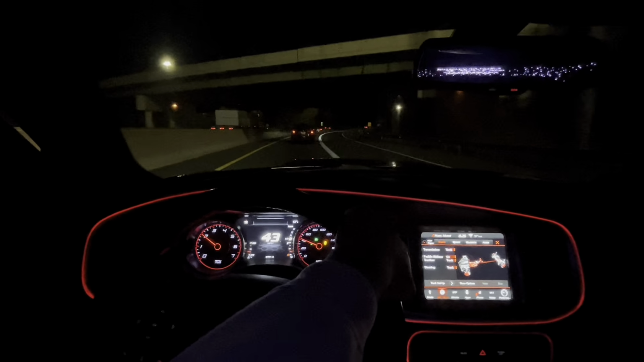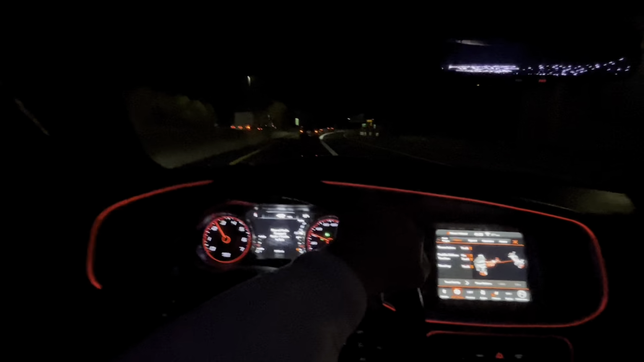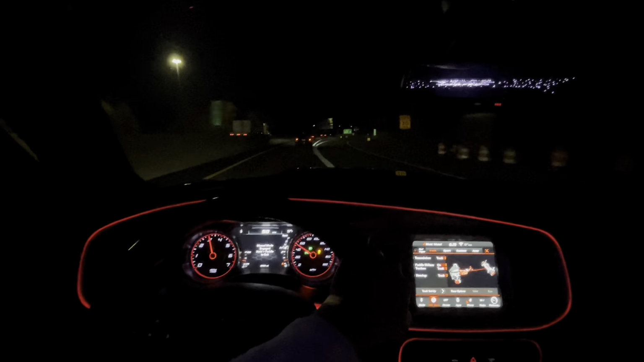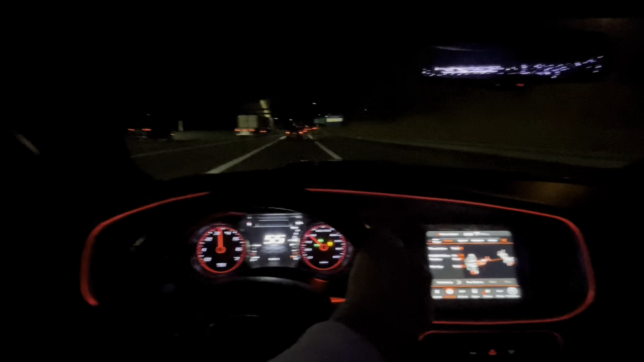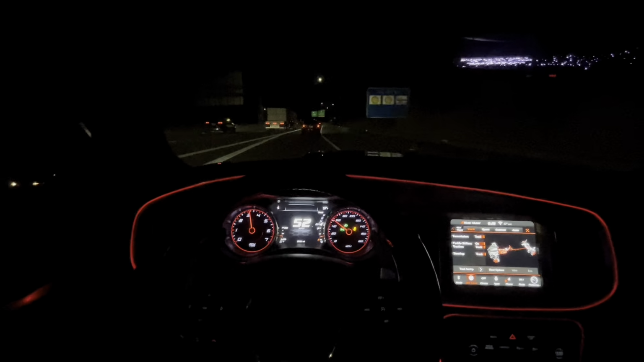Oh, another tunnel. Hold on. Oh shit, I downshifted too early. My fault, y'all. I ain't downshifted too early, I ain't downshifted enough. My bad.